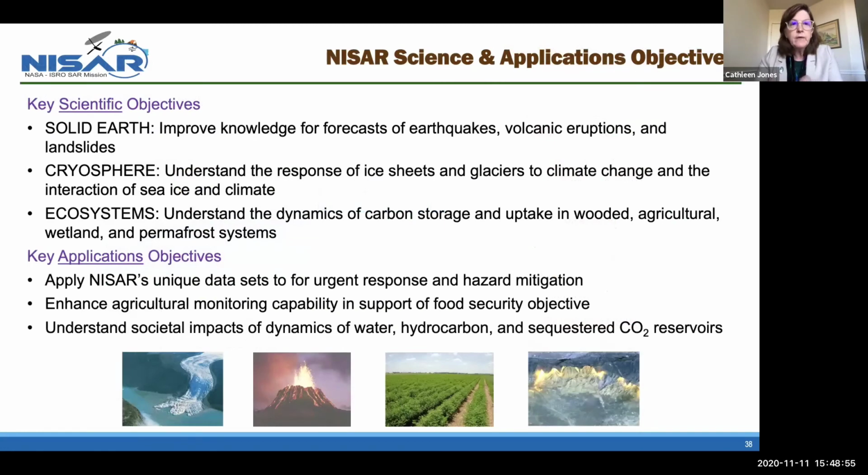It's designed for interferometry, for cryosphere, looking at ice sheets and glaciers, for ecosystems, looking at forests, looking at disturbance, looking at wetlands, a lot of work on agriculture, and also looking at permafrost and how permafrost is changing. For the applications, it is going to provide data for urgent response. Of course, all of this data is also of interest for applications.